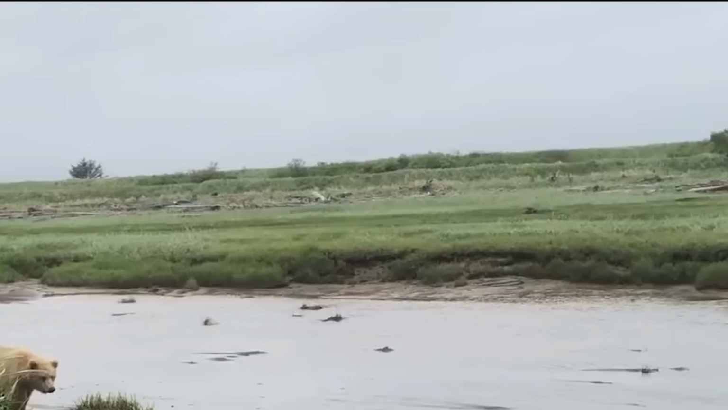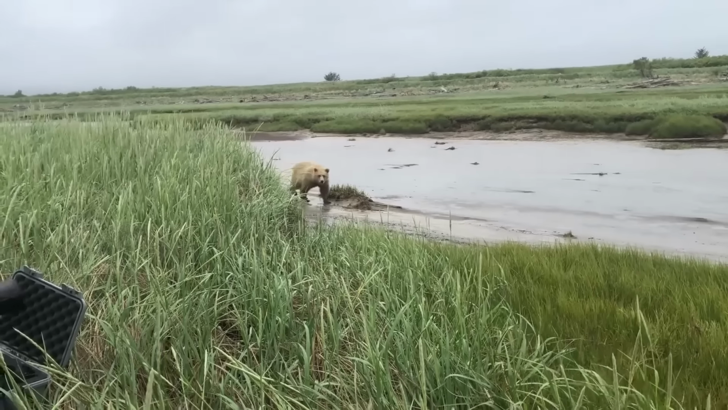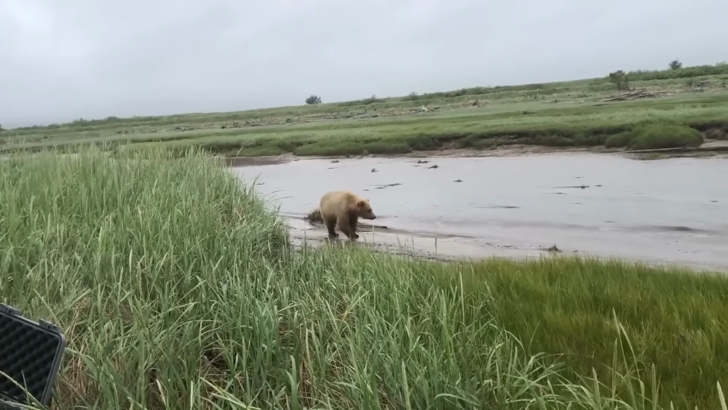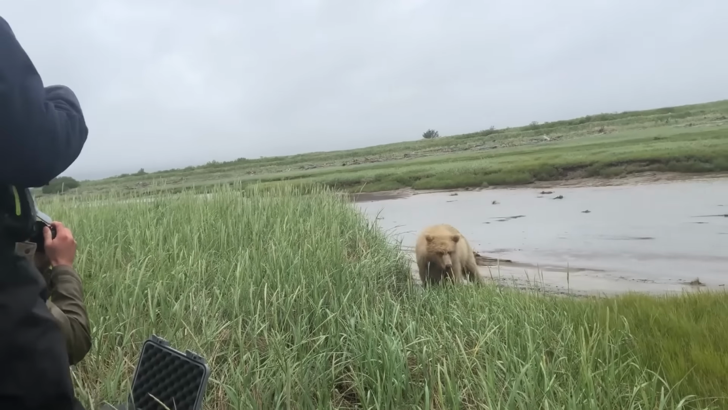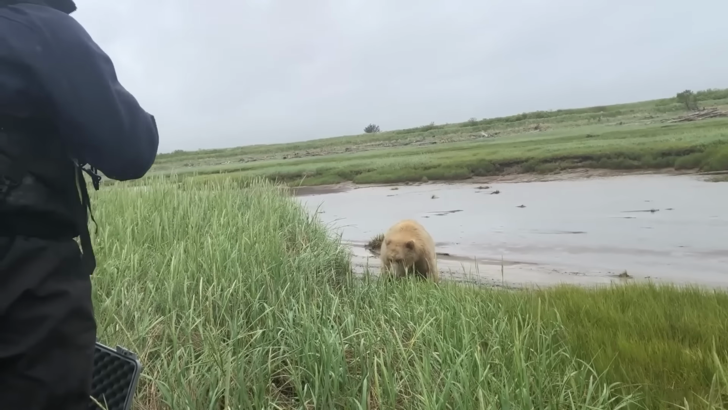These guys were out on their hunting expedition when they had an unexpected visitor. A grizzly bear passing by saw them and was intrigued enough to come closer and have a look. The men, on the other hand, were shocked to see this apex predator approaching them so casually and knew they had to do something.